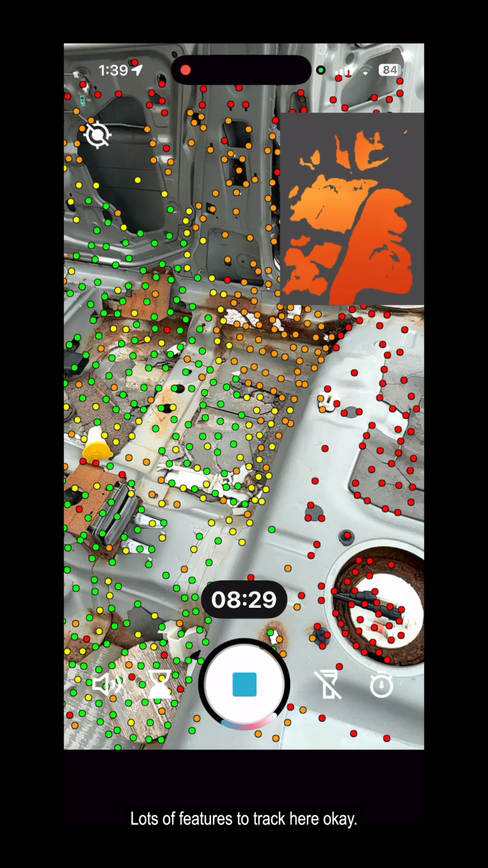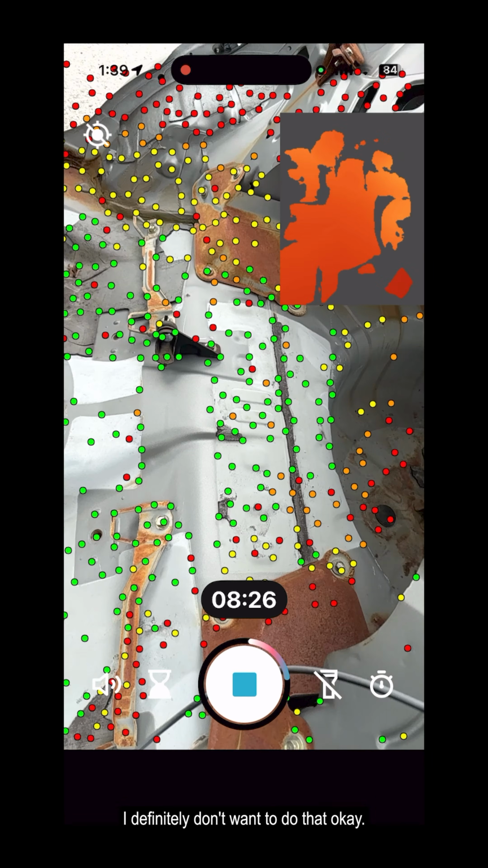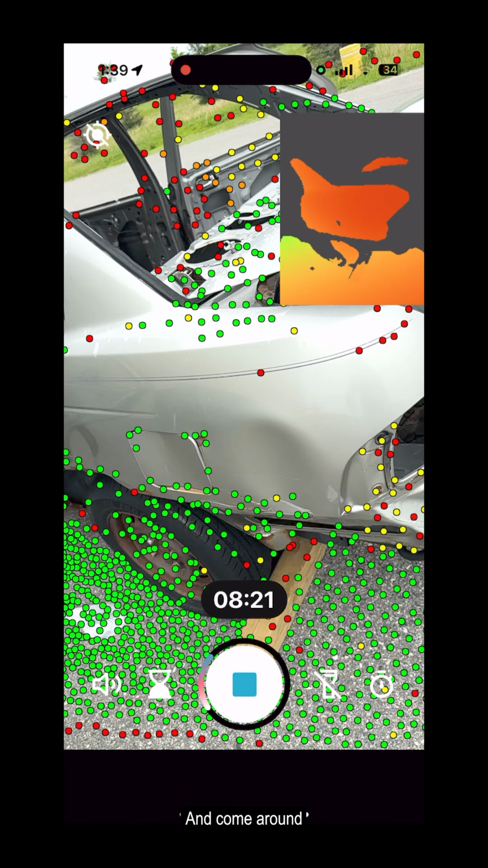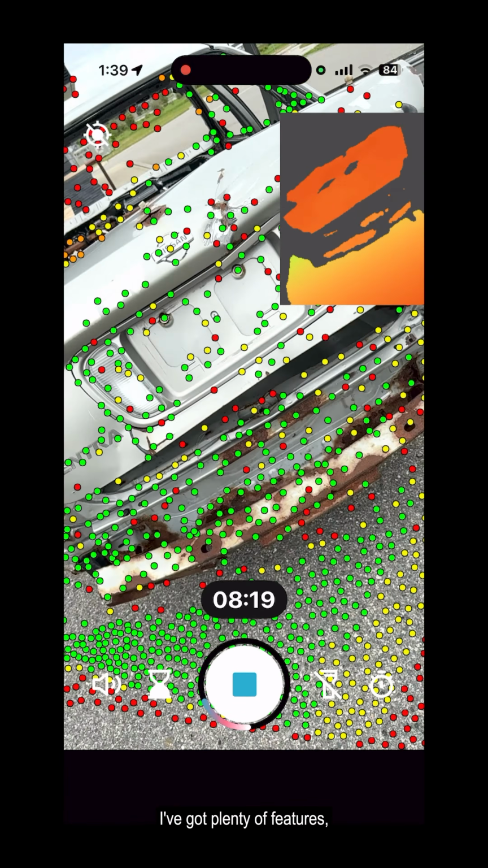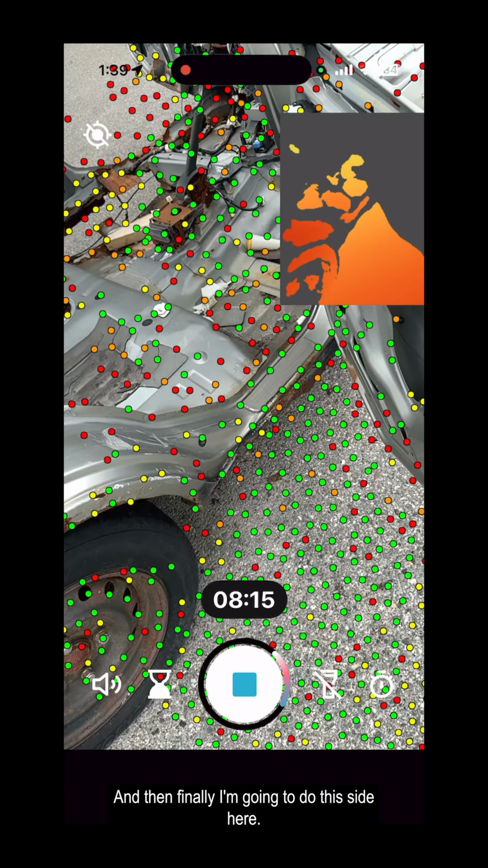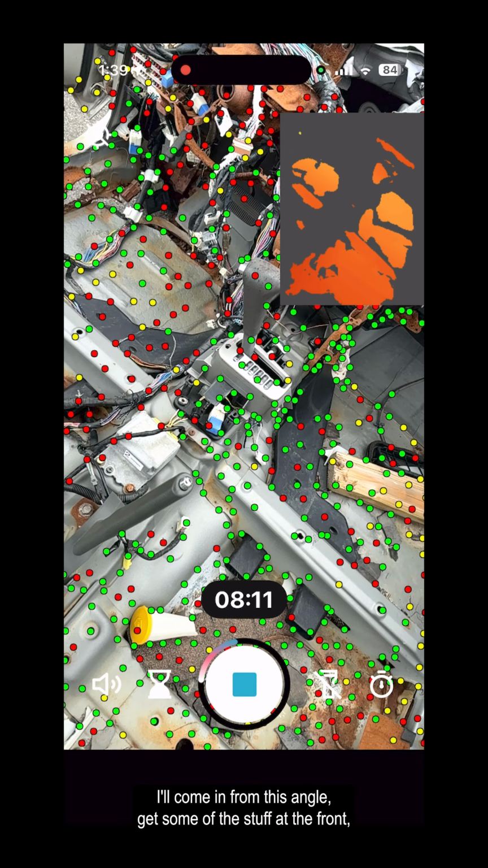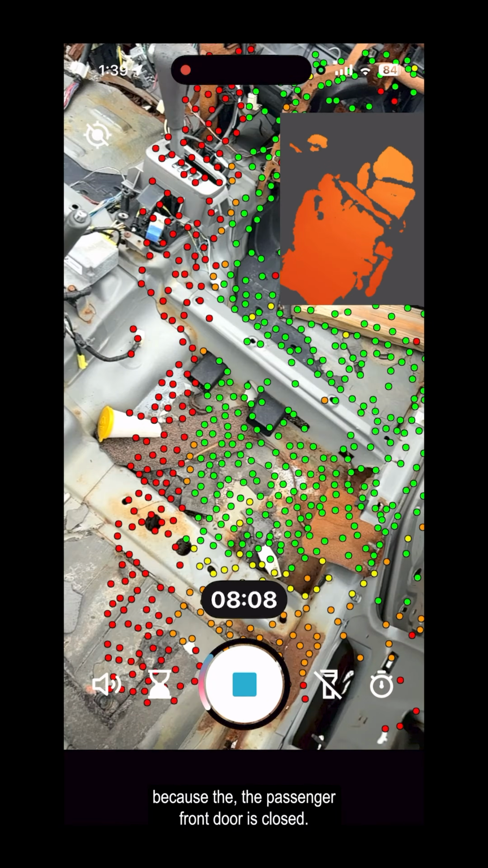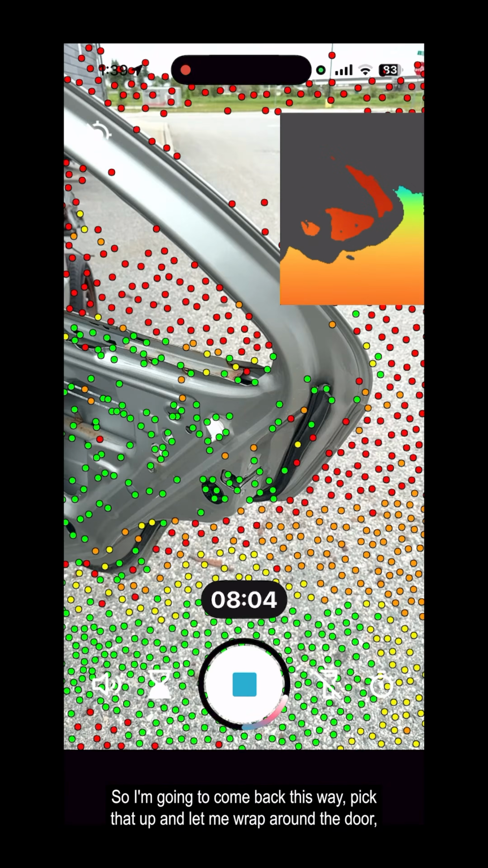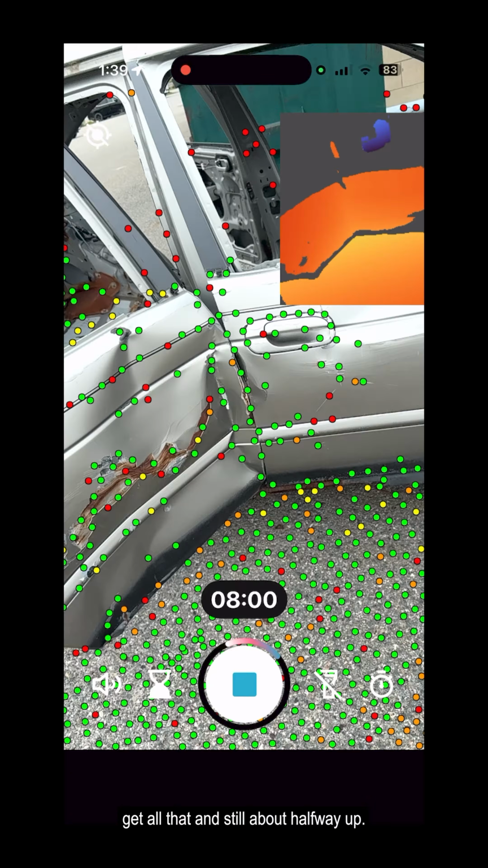Lots of features to track here. Okay, I've got to be careful about not getting too close. I definitely don't want to do that. Okay, and come around. No problem here. Got plenty of features, plenty of things to pick up on. And then finally, I'm going to do this side here. I'll come in from this angle, get some of the stuff at the front because the passenger front door is closed. So I'm going to come back this way, pick that up, and wrap around the door, get all that, still about halfway up.